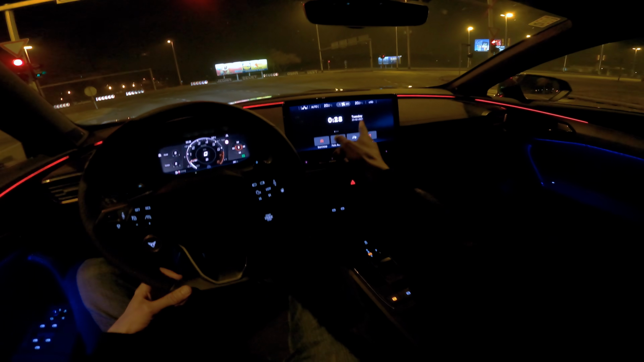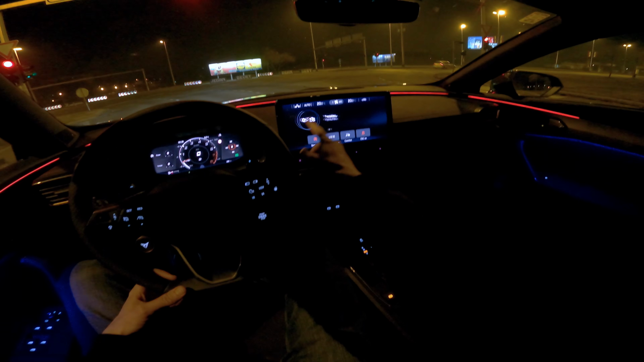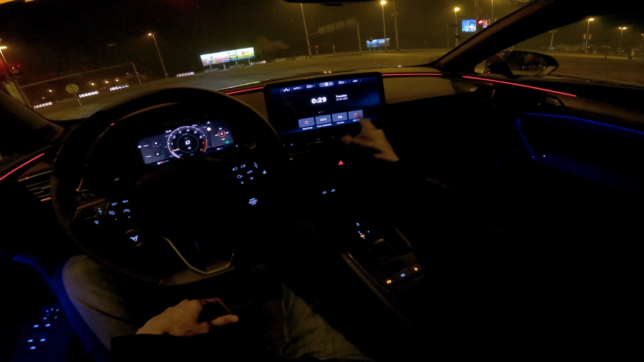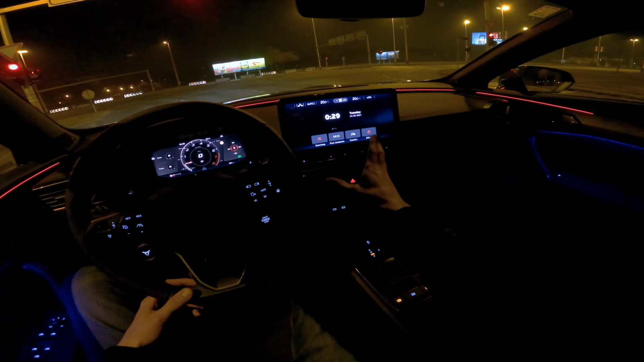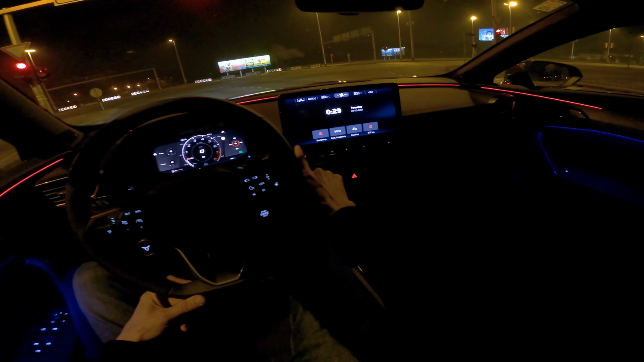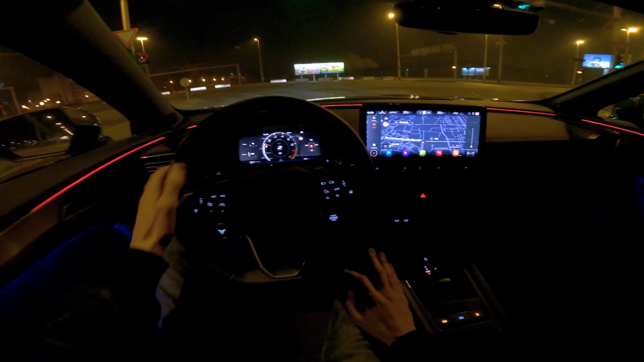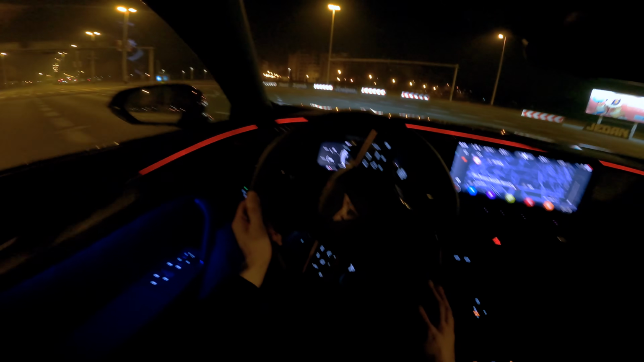You can just have the clock, so you have these clock faces, classical or digital, and then you can click here to turn off the start-stop. You can change driving modes or traction control, but you can't turn off the screen completely. It's not an option. Over here you can turn it on. You can also press the little button to mute the music, or you can just use the steering wheel button for the volume.